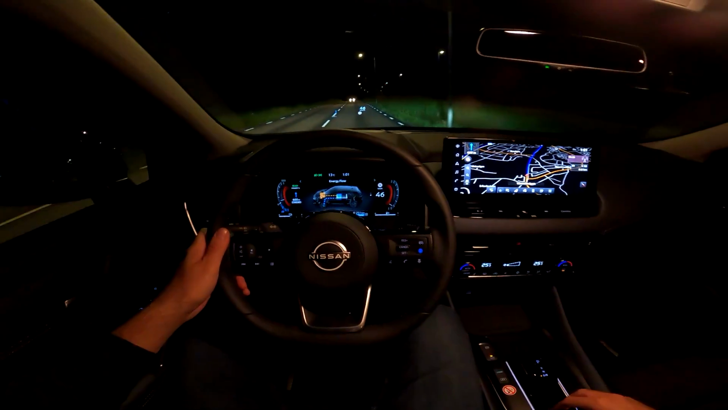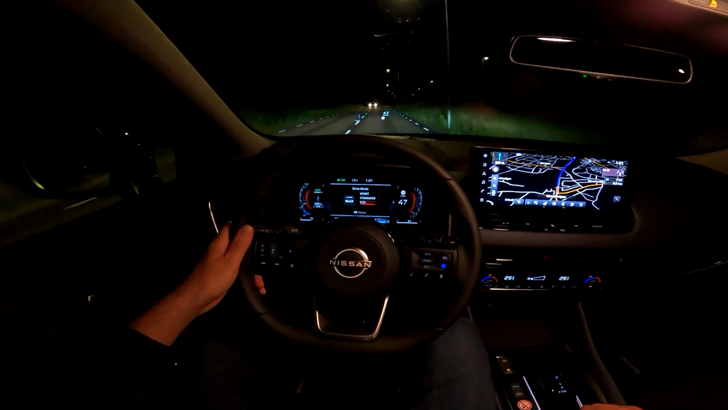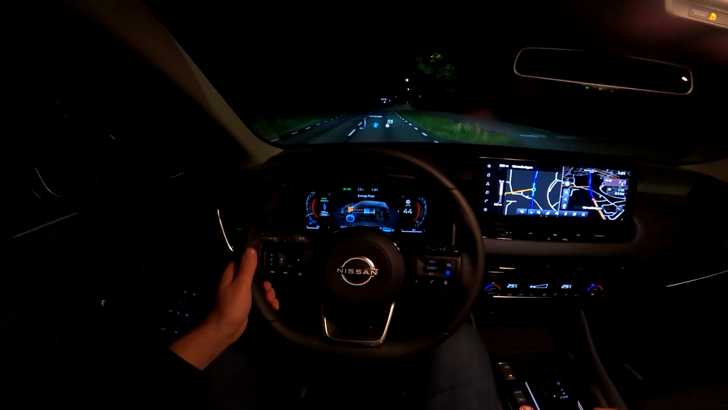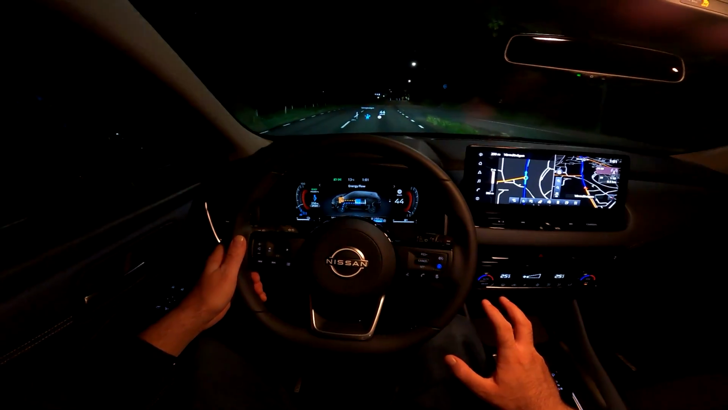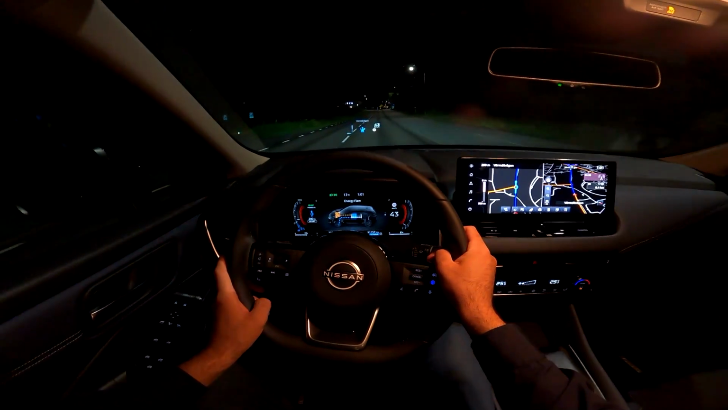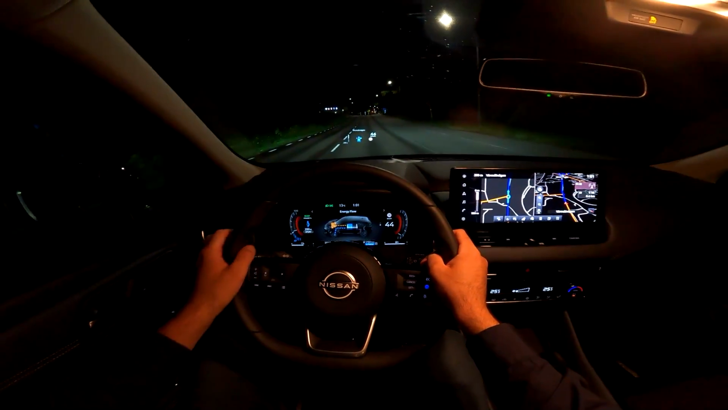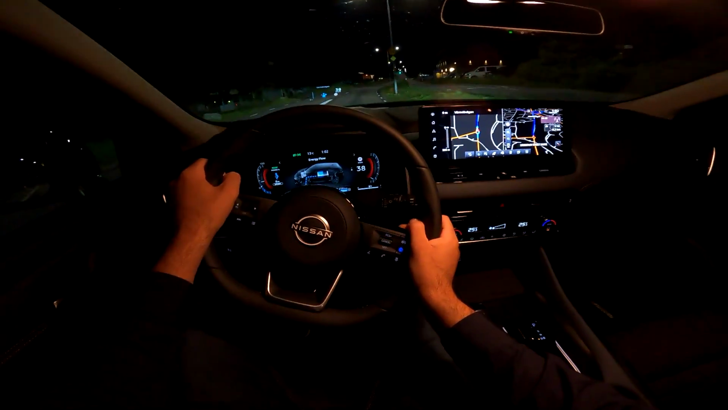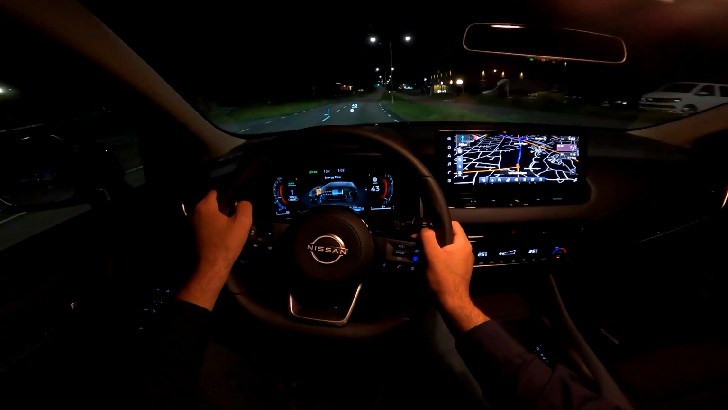This car also has different driving modes: Eco, Standard, and Sport. In Sport mode, you can immediately feel the instant throttle response. And now we are going towards the highway to show you how it performs there.